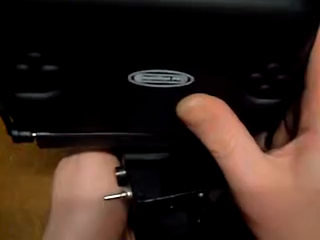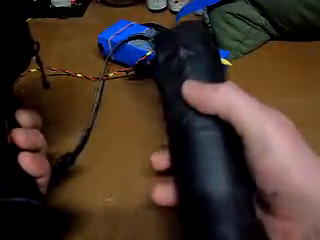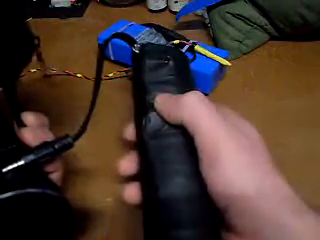I've got another one sat on the bench next to me here, so in total, if I want to, I can go out. I've got 2 night vision units with the earlier model that I showed you, the tube model. As I say, I've got another clamp on top of my rifle, so I can make the screen either way I want, either on top of this unit or separate from the unit and on top of the scope.